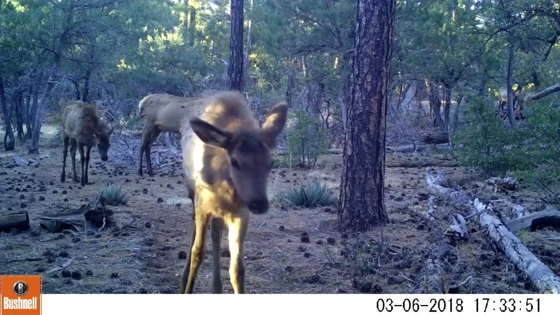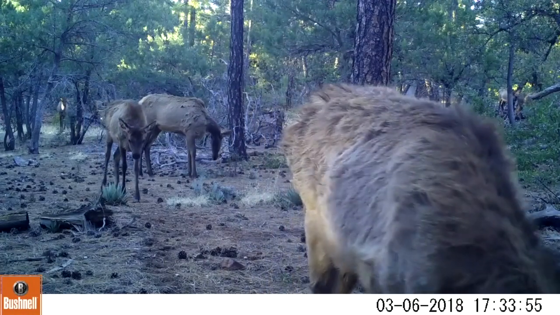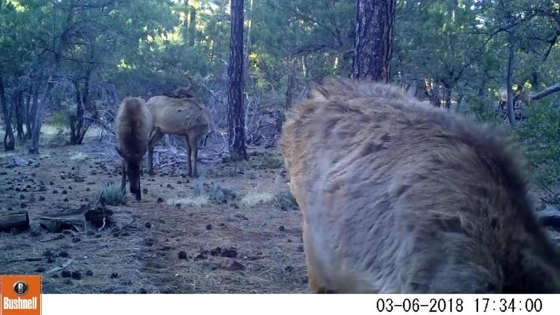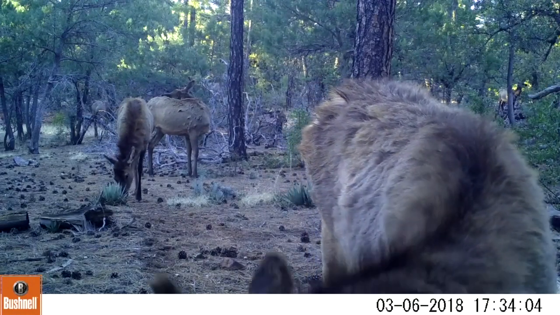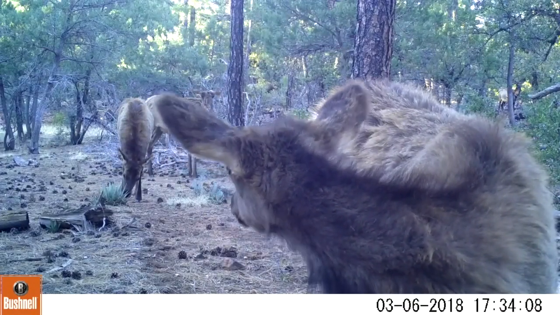This would be about 5:30 in the evening, and they'll be down at the river by about dark. There's a little village in the direction that they're headed, down by the river. So they have a tendency to be down there a little after dark.